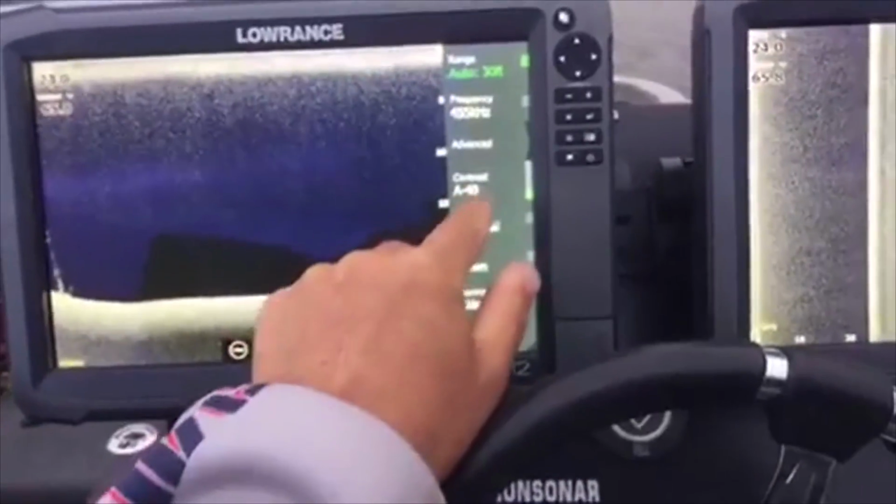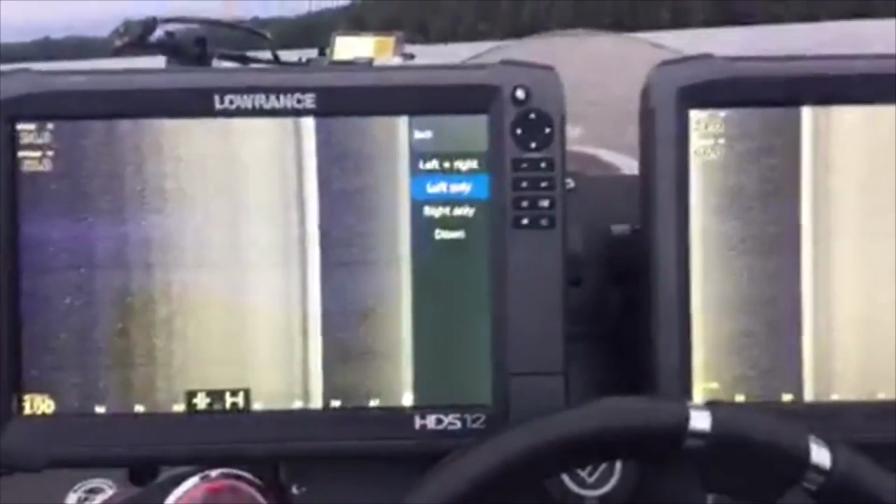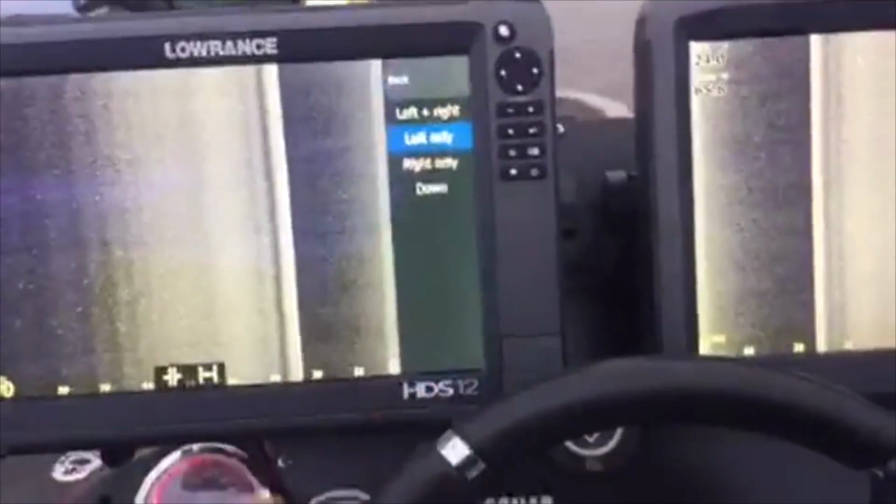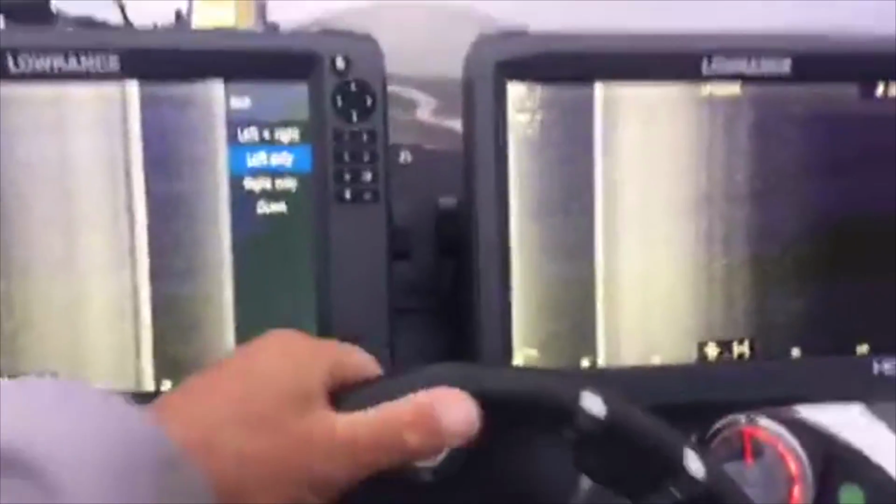So I'm going to go back to my view. I'm going to go back to left only, and then there's pretty much, as far as I know, nothing out here until I get another couple hundred yards to the right. And I believe there's a hump over there. So let's go check that out.